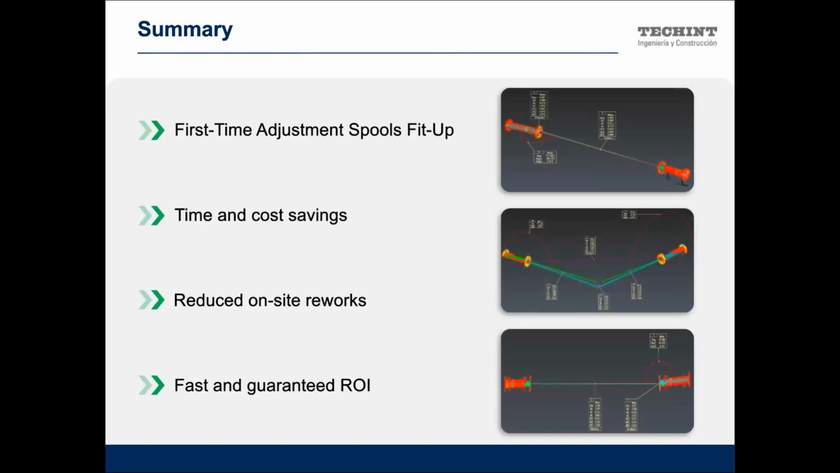So we have to implement this technology to obtain a first-time fit-up. Well, we save time, we save cost to the project, because if we mitigate this kind of problem in the project, we obtain some benefits from it.